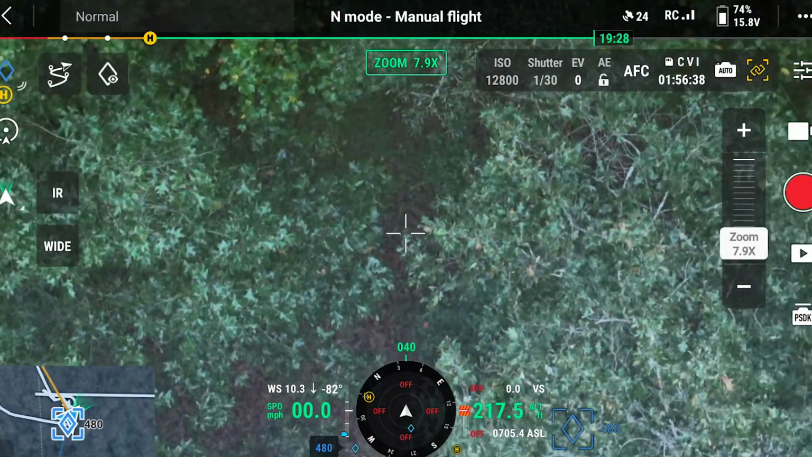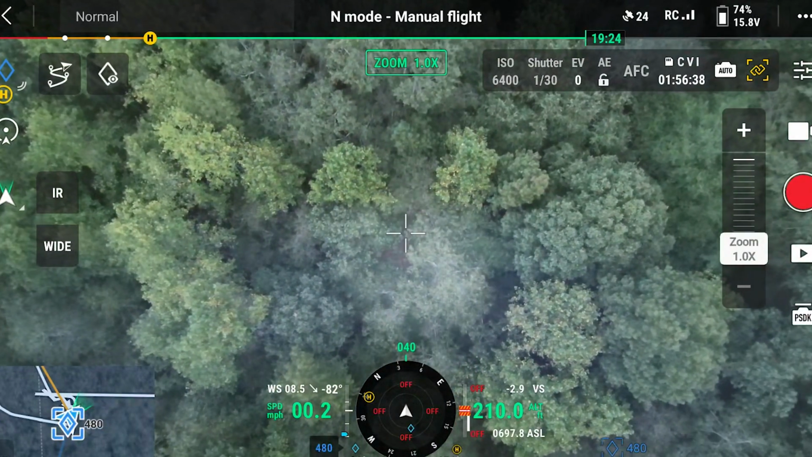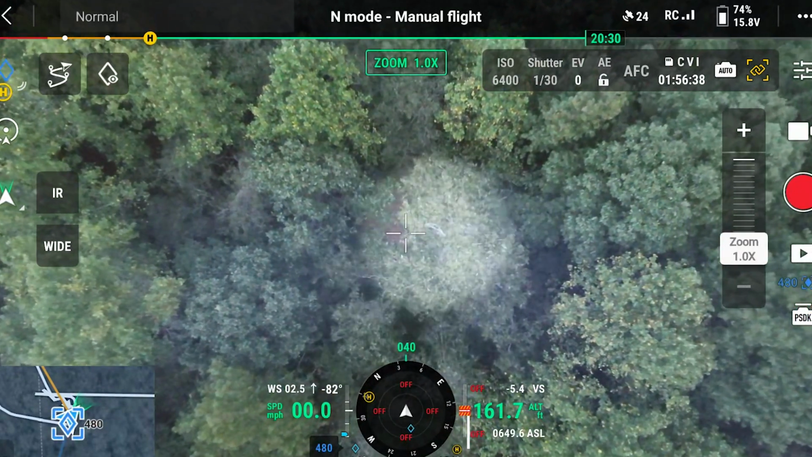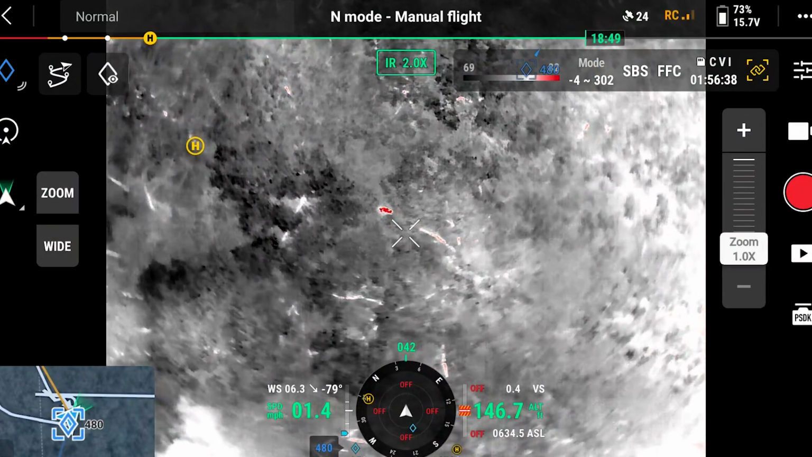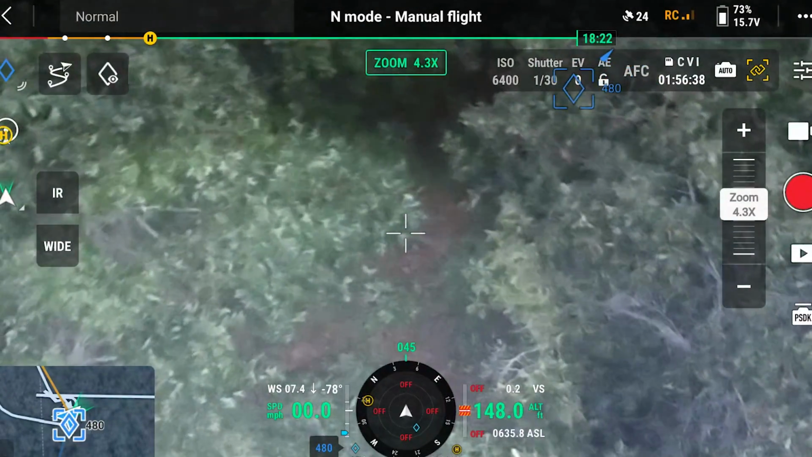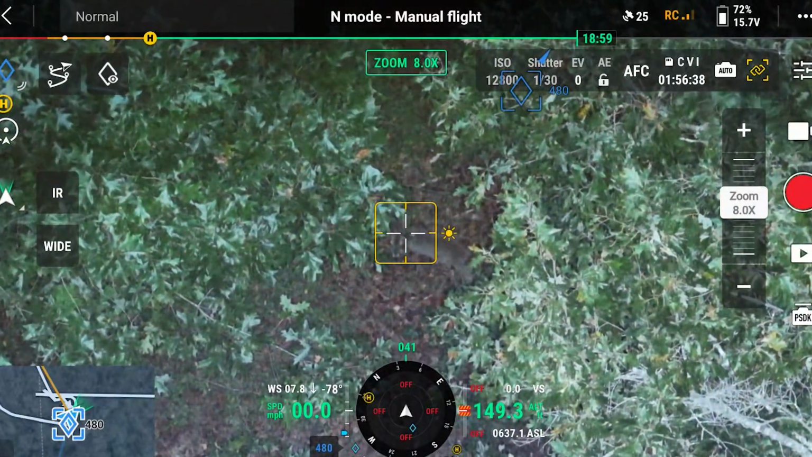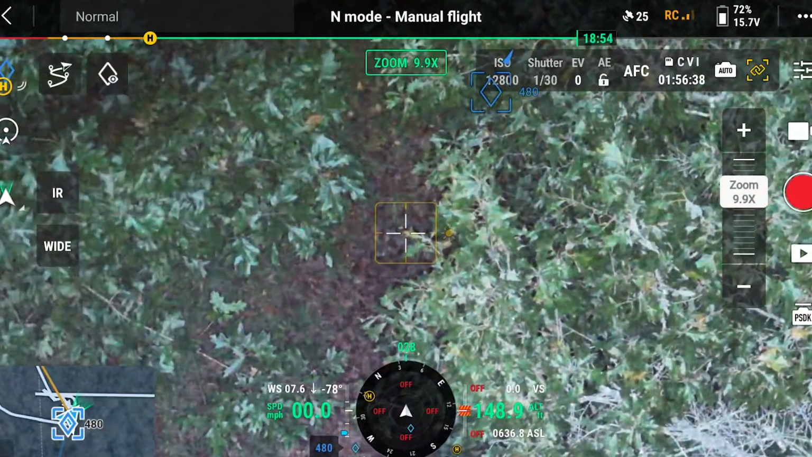All right, let's see if we can get closer. There you are. I don't see any horns.